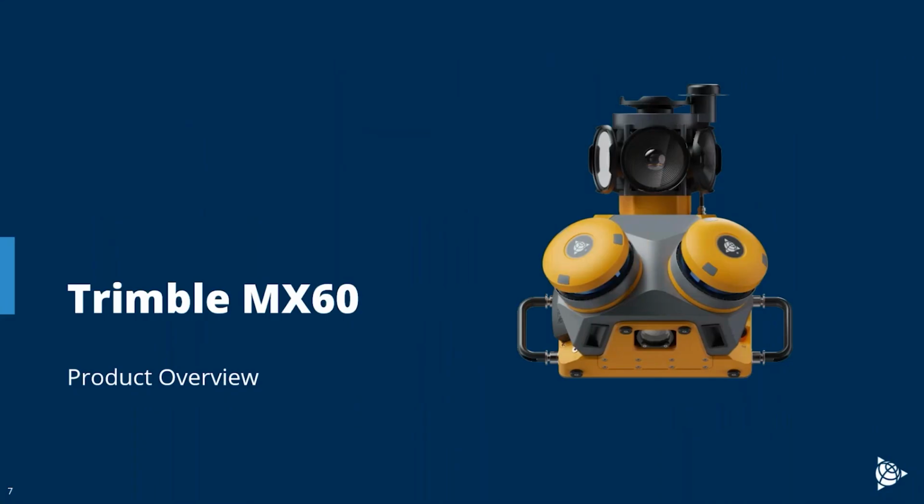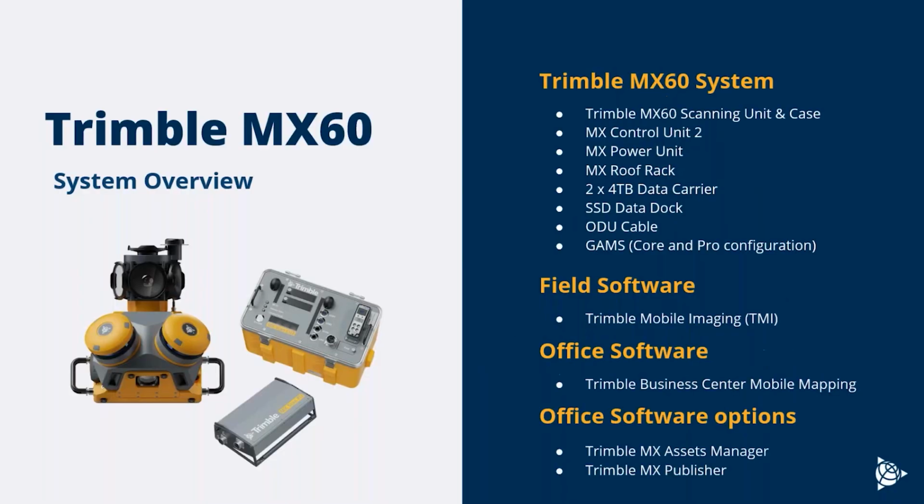So now we have the MX60, again, released in 2024. Similar to the MX90, the MX60 has very similar components. One of the things that we like to point out to our customers, all of these components are the same. So if you have a vehicle that's set up for an MX90 or an MX60, it can accommodate either system.